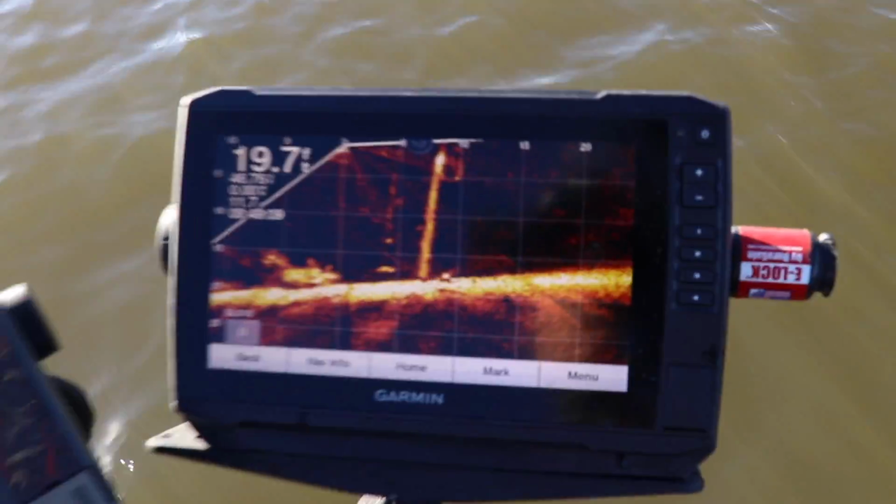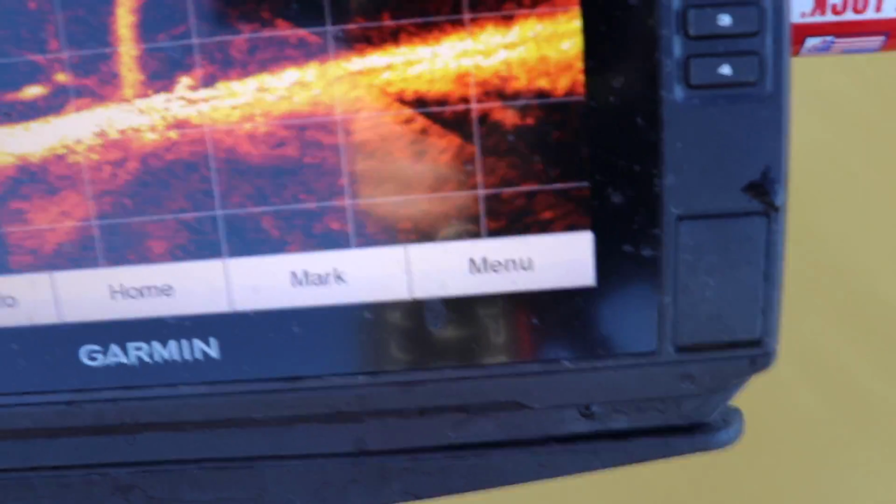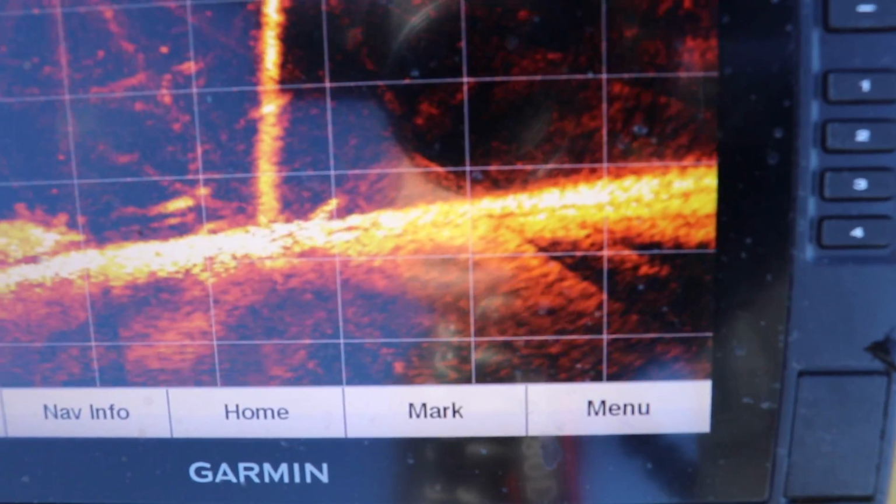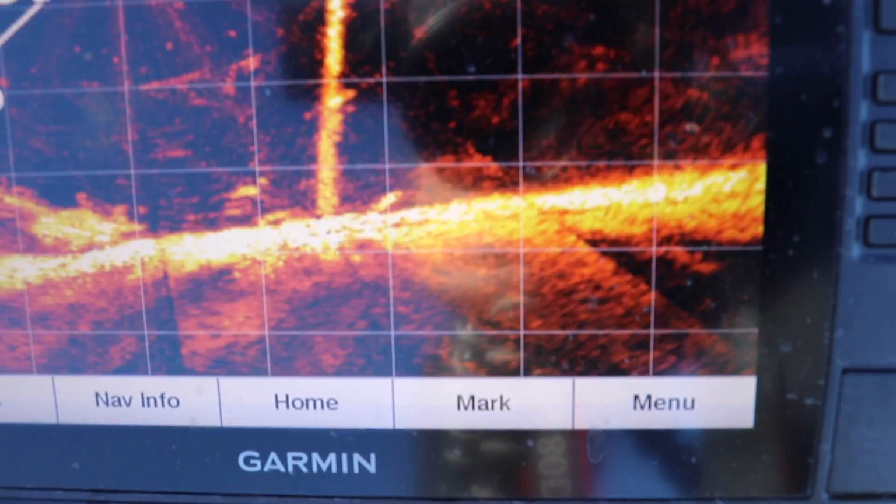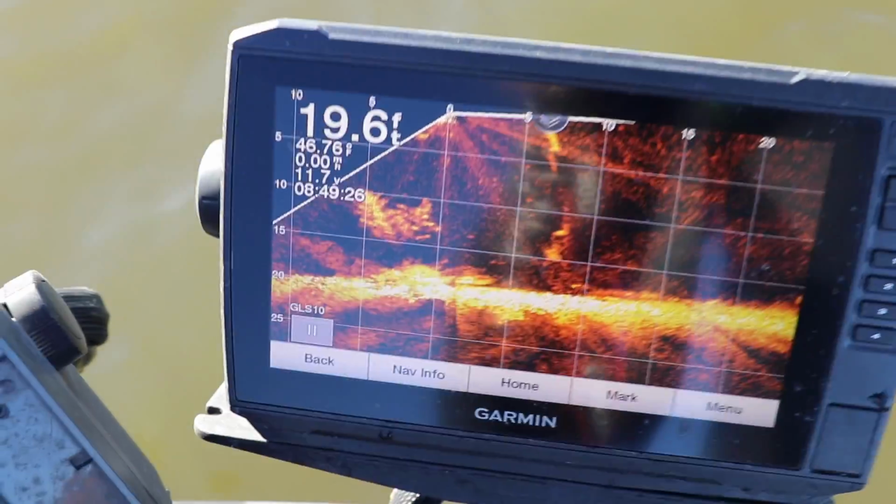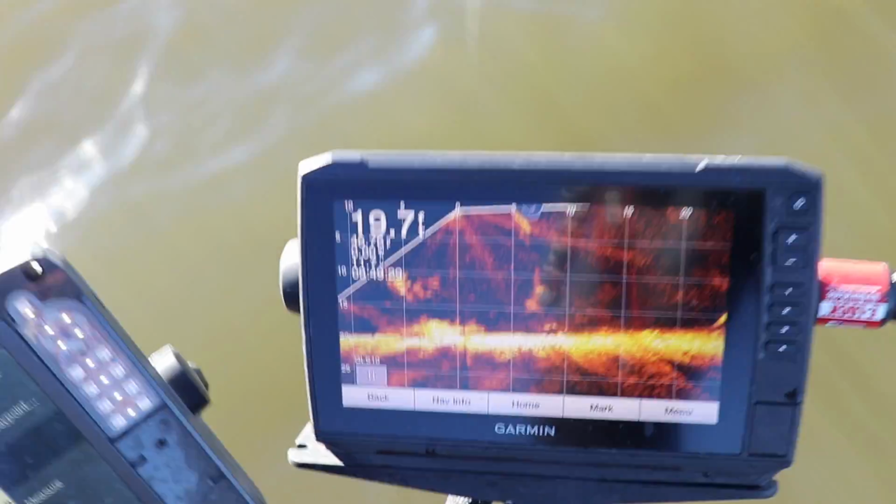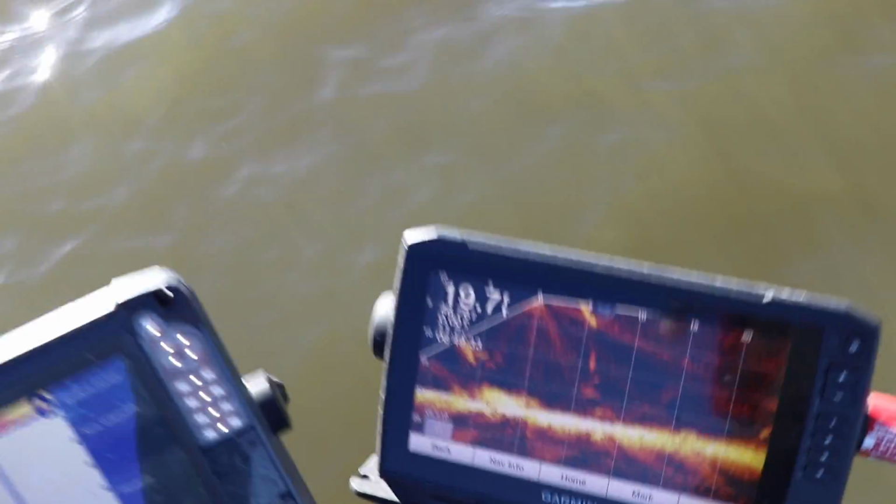And you come up here and look at that thing popping. Look at it. There's a crappie right there. See if we can give him a bite. There he is. There he is. Oh, he hit it. I don't know how well that showed up on the camera. I've got one hand on the camera, one trying to fish.